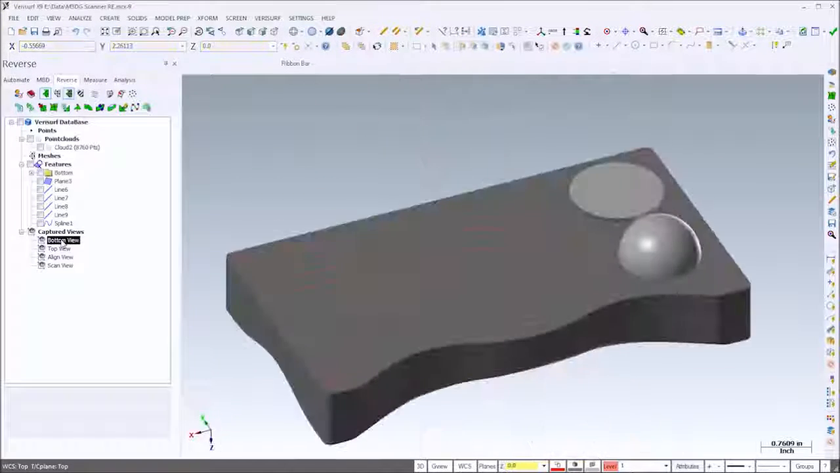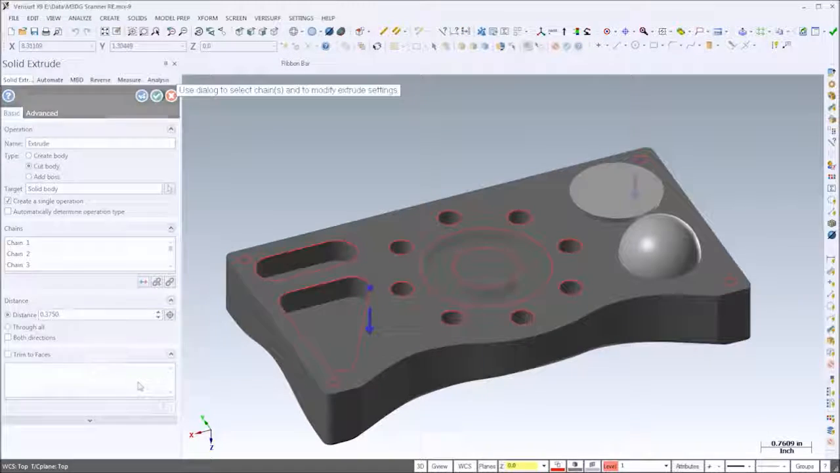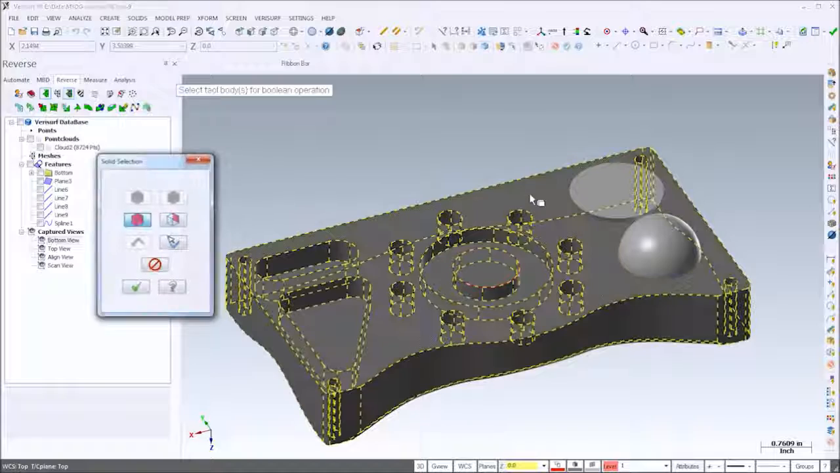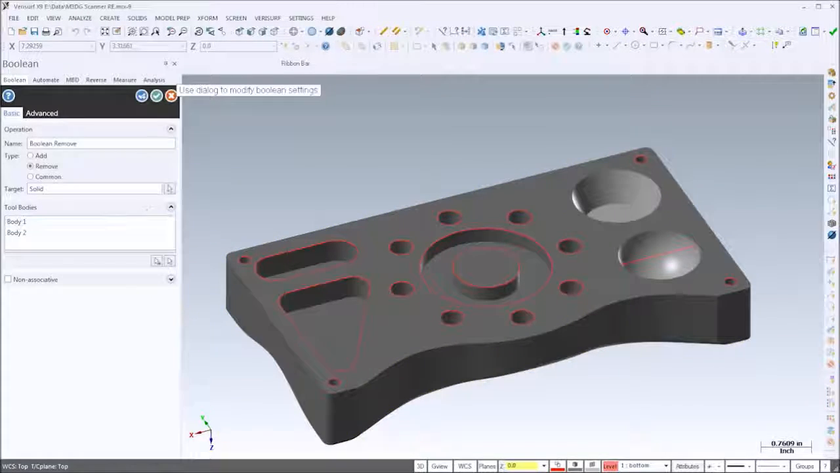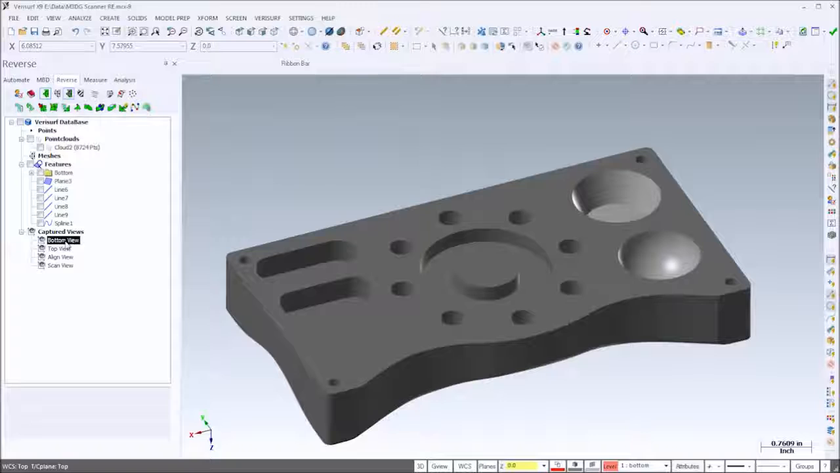On the bottom of the part, I'll use Solid Extrude to create the hole pattern, the slot, and the rounded triangle to a depth of 3/8 of an inch. I'll then create a pocket around the boss to a depth of 1/4 inch. Finally, I'll use the Solid Boolean command to form the spherical and conical features from the solid bodies that I created earlier. That completes the process. We now have a single body, solid model of the part.